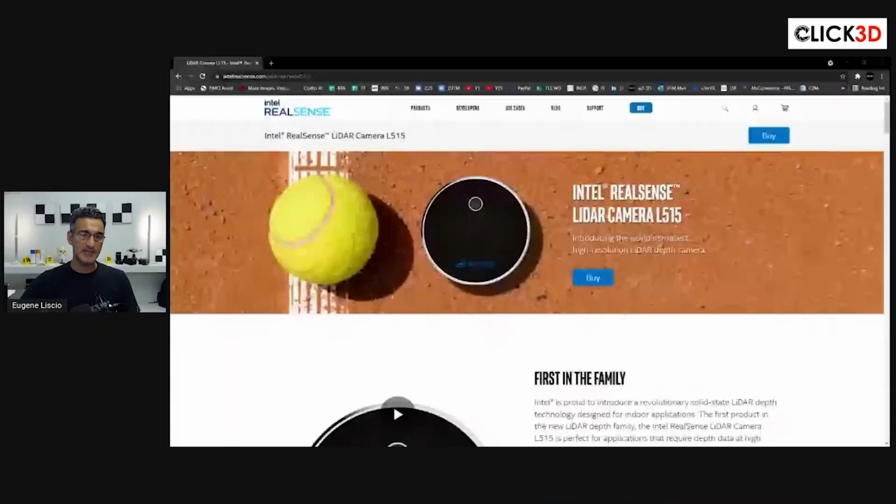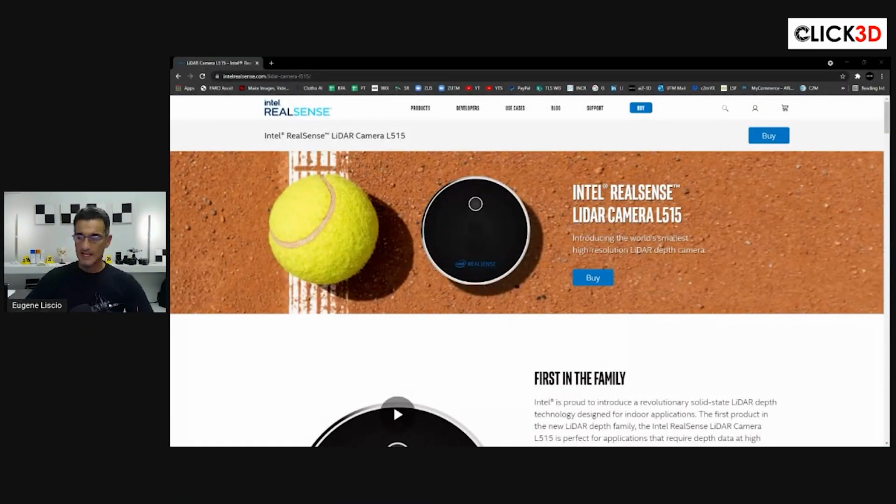Now, let me bring up another one here. And for this, I'm just going to share my screen. So just give me a second. And what I want to do is show you the Intel sensor, let me go to the window. It's the L515. Okay, so it's this little puck.